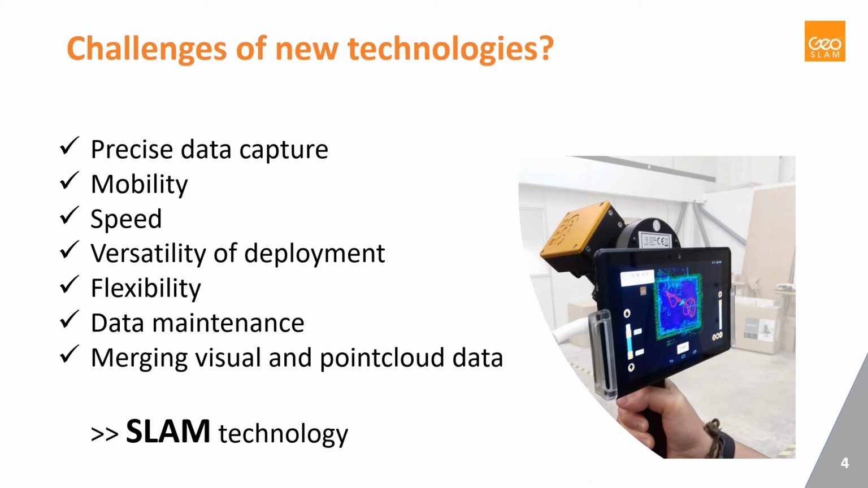So much more than before, we've been asked for precise data capture, not only in the environment where we used to. Most of us were coming from the geodetical or surveying branches, but this precise data capture is coming from all different areas. With that, a big demand on mobility and speed of the data capture, versatility of deployment, and flexibility to use possibly one single measurement device for different applications.